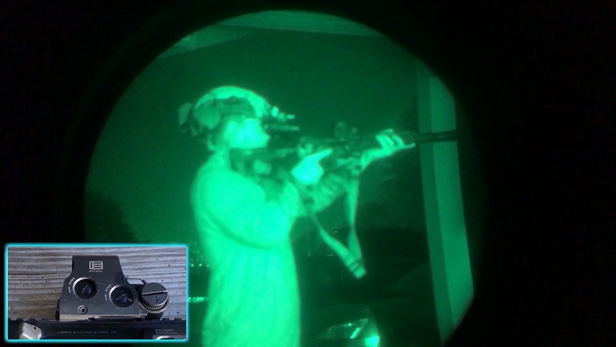Try the higher head height and back. You can see how high this thing's tilted just to get me a reticle. I mean, I would be shooting directly over their heads. It does track, but it is uncomfortable to do. Absolute co-witness is not a good height for night vision.